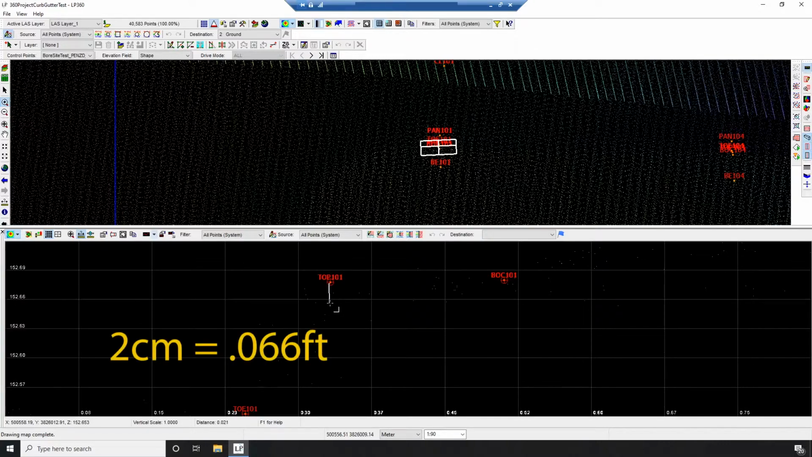We're looking at a 2 centimeter vertical difference between the checkpoint collected from the survey and the closest LiDAR point cloud point. So let's say we're looking at points closest to the checkpoints collected by the survey. Let's do this again. Again, in this worst case scenario, we're looking at 2 centimeters vertical difference between the top of curb and the closest LiDAR point.